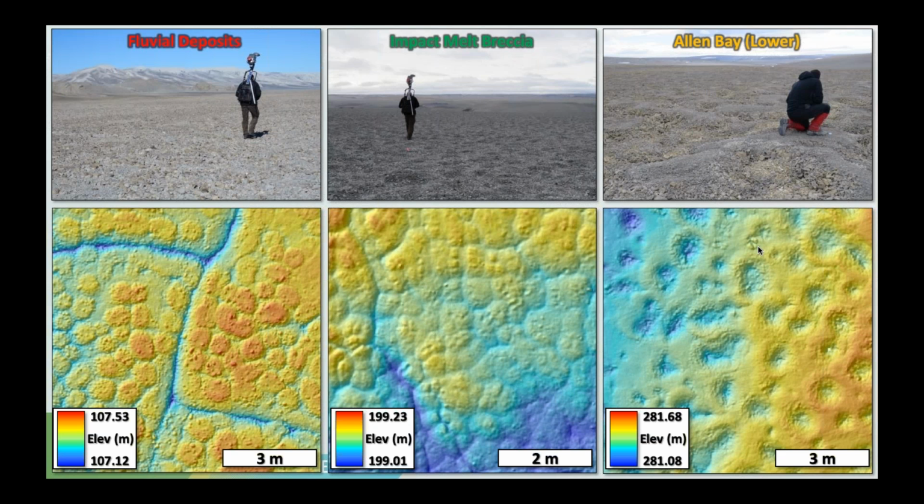And in the center image, in this impact melt breccia, which is a little bit spongy when you walk on it, we're only looking at 20 centimeters difference, so 10 inches. And if you look very closely in the middle of that image, you'll actually see footprints from the operator. Footprints are actually kind of common because we're scanning behind us with this system, and so we can track where we went.